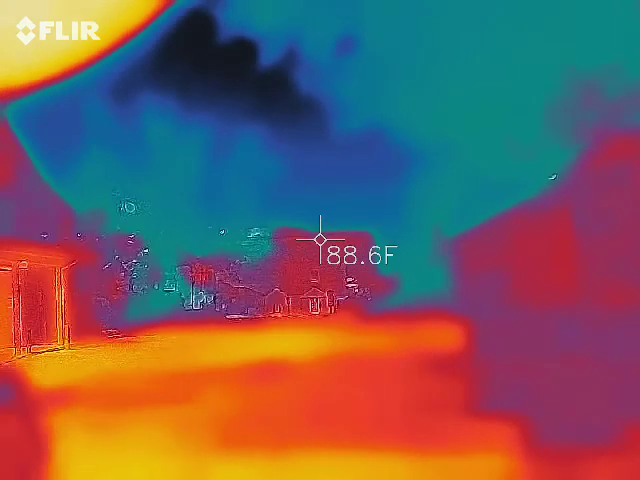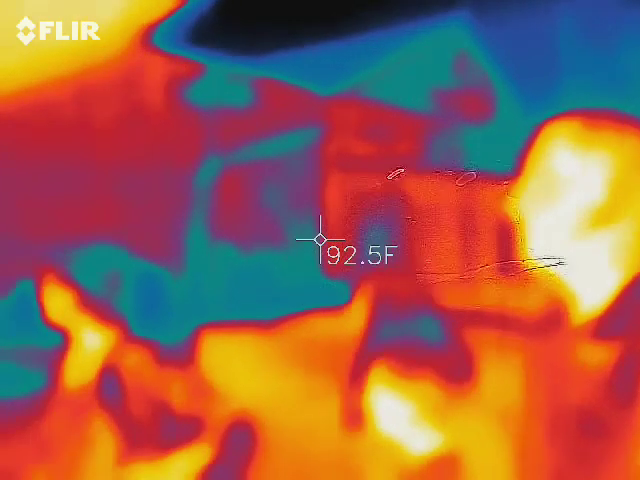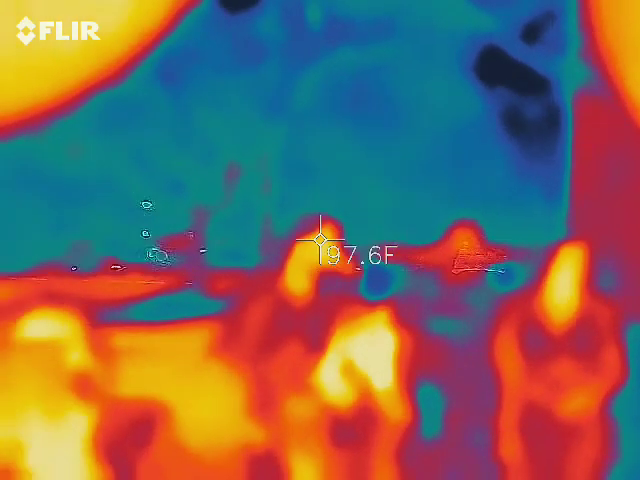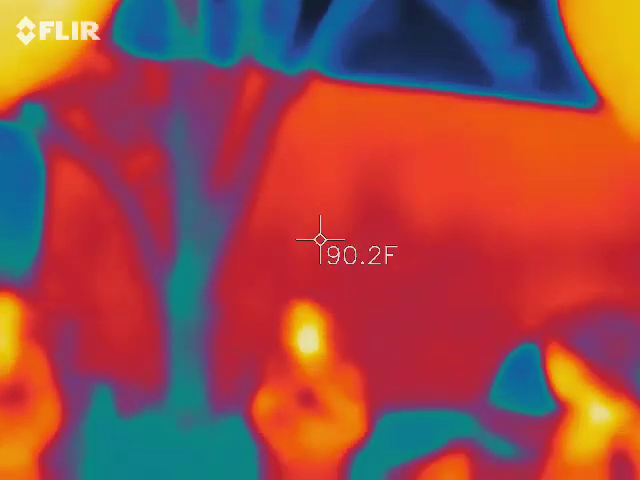Trying to find an address for a previous slave home is absolutely insane. So it's been really hard to try to find the true story there. But the owners claim that there was a suicide there. I did get some EMF readings upstairs, which I found odd. But I'd like to go back and debunk that later this summer.